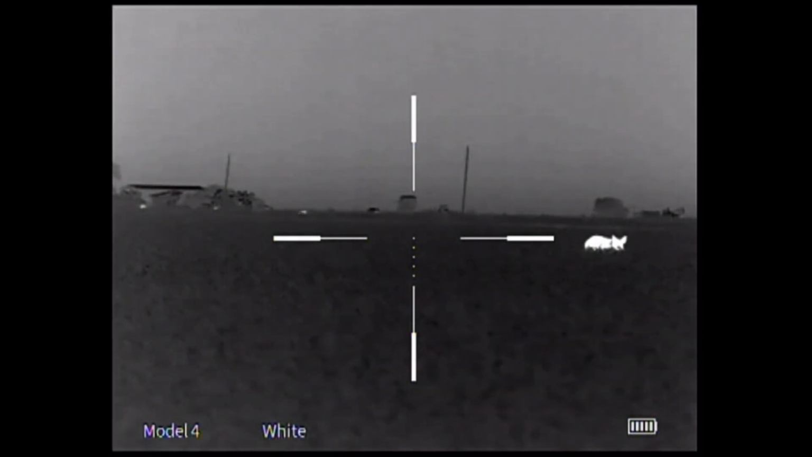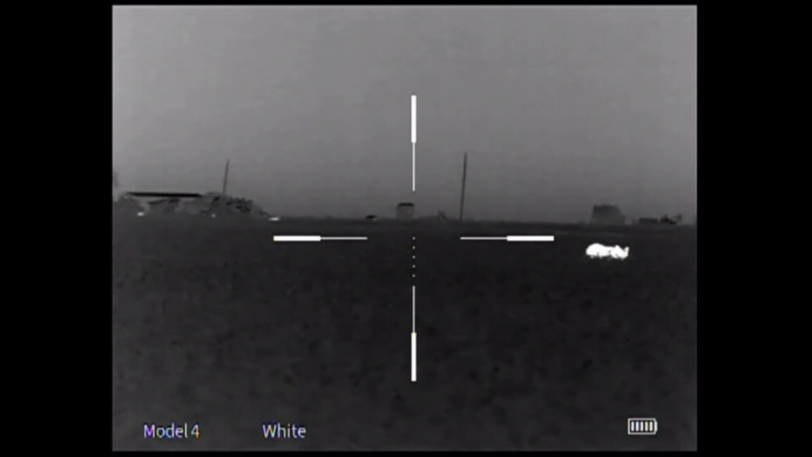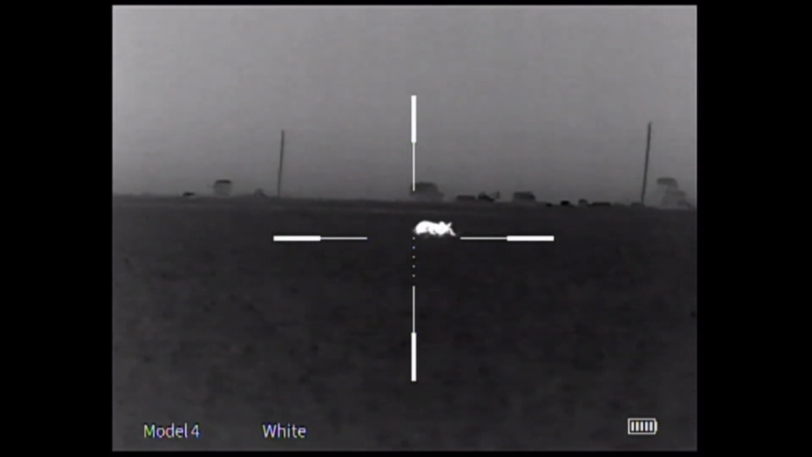And I get the tripod set up, get the pig in frame, and she gets on the scope here in just a second. Maybe you want to say anything? How are you feeling? Pretty jacked. Yeah? Here she is on the scope. You can see it move.